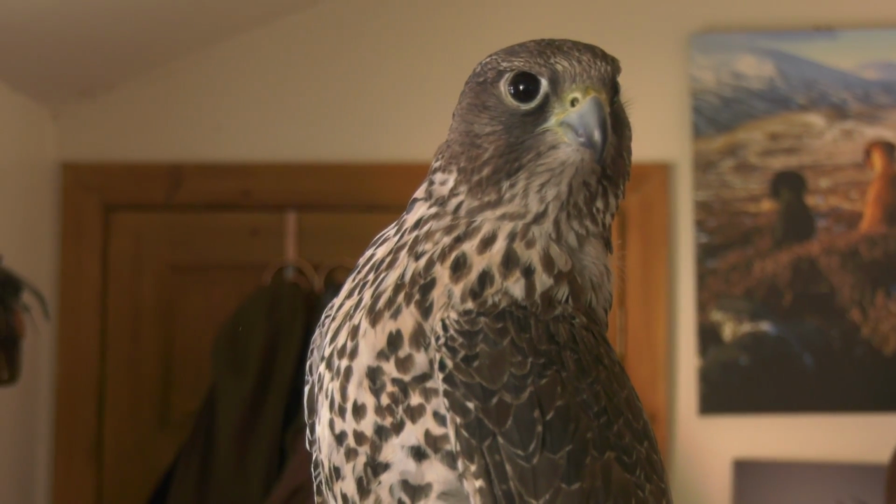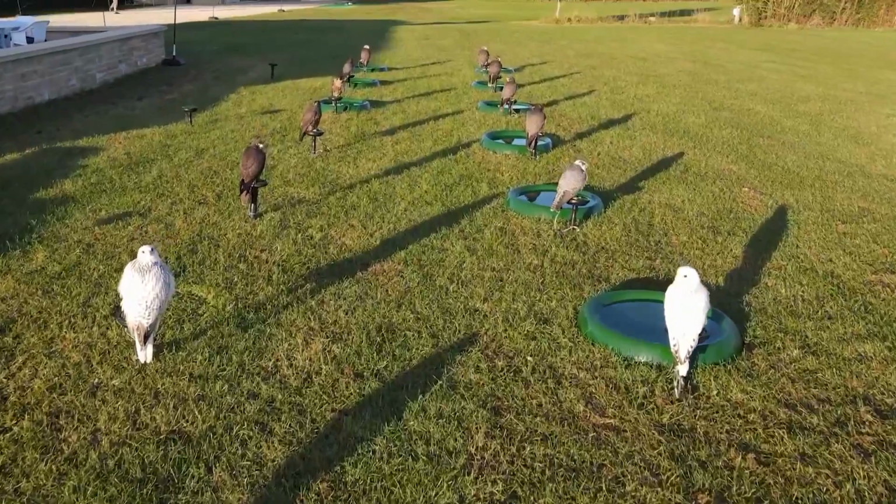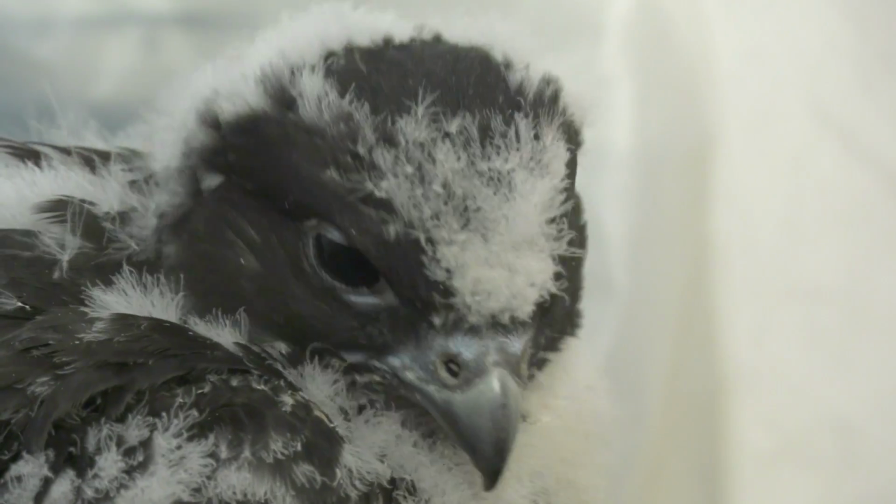The speed of development of these birds is incredible, and over the coming month we will see them grow, start flying and train. For more information about upcoming Vowley falconry events, go to vowley.com. The next event is on the 23rd and 24th of July 2022.